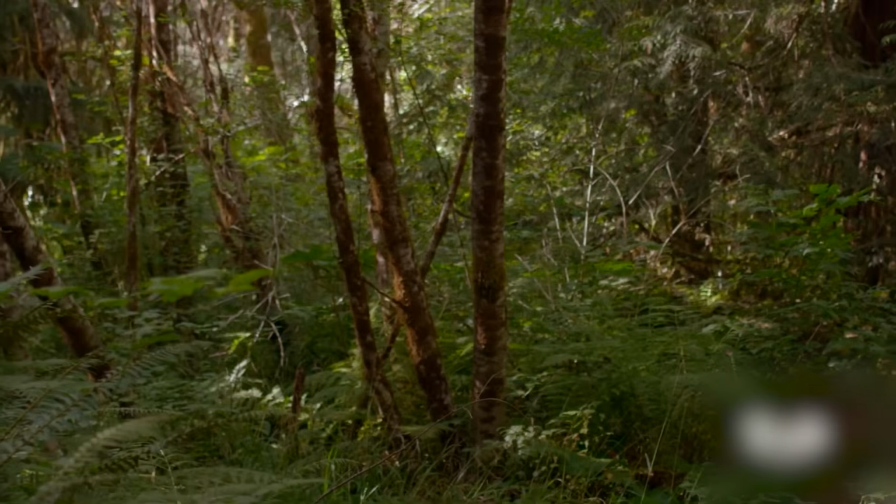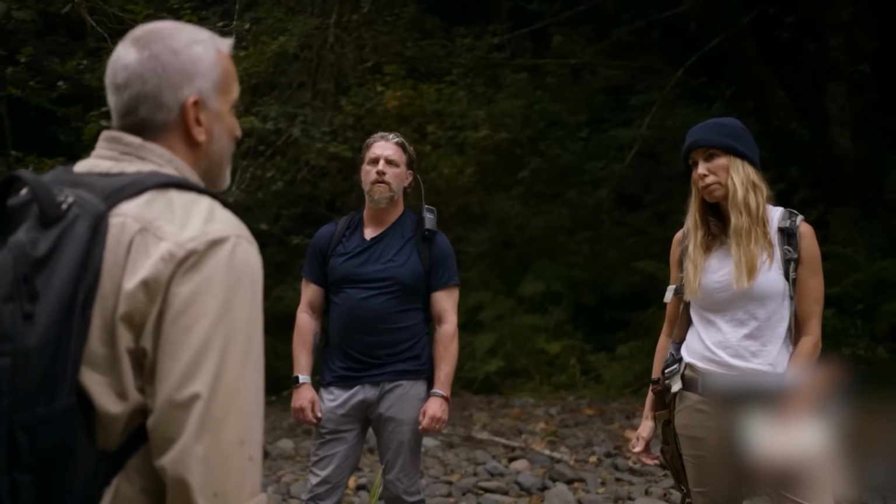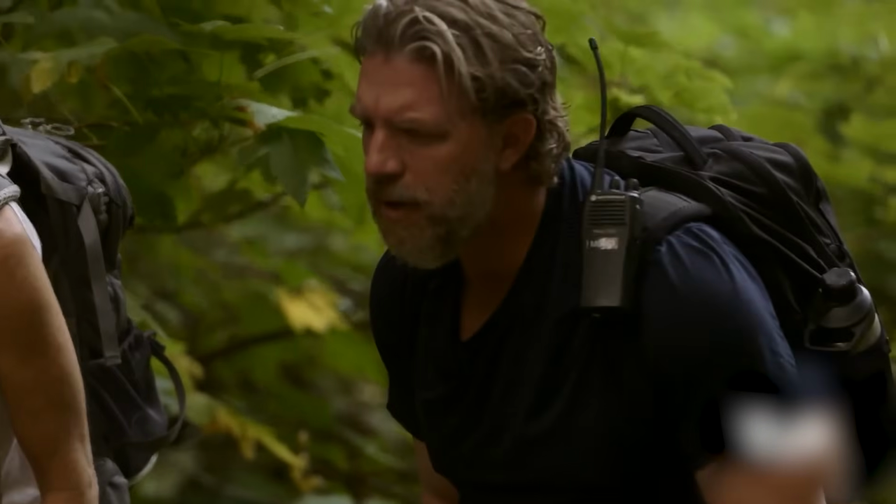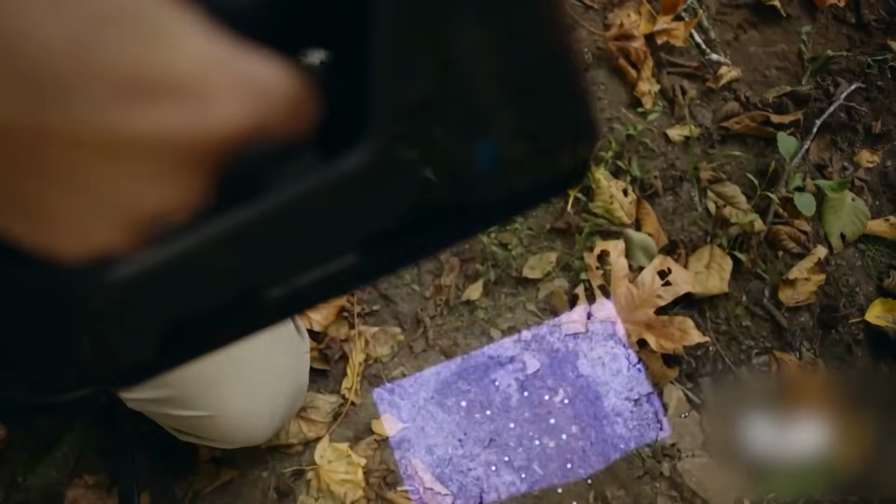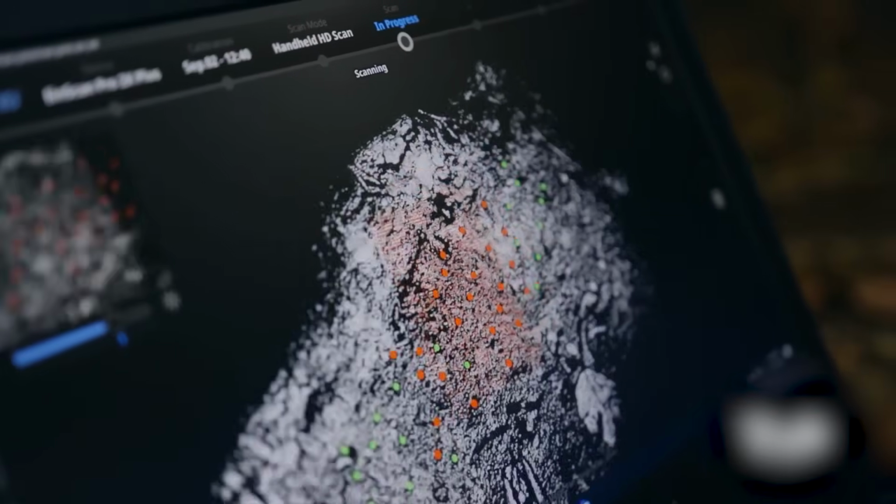In the middle of this thick forest, Mireya and her team were following clues about mysterious beings that were said to live in the area. They weren't just using their strength and bravery, they were also relying on advanced technology. Their equipment was almost like an extra sense, helping them navigate the quiet, dense woods.